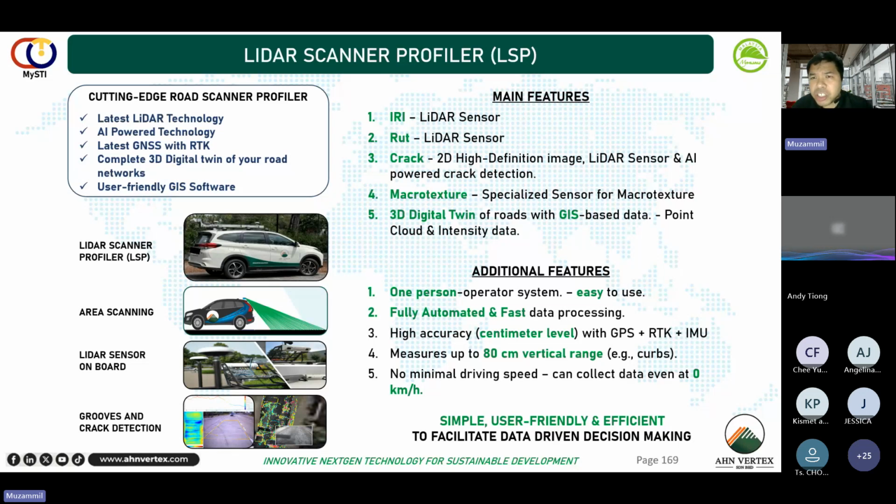So what are the additional features of this LSP or LiDAR scanner profiler? It's a one-person operating system. It's very easy to use. If you have the chance, maybe in the future, to work with us, or come to our demonstration, it's very user friendly. All you have to do is press start to do the survey, and then it will collect all the data that you need automatically. The data collection is fully automated, and the data processing is done locally.